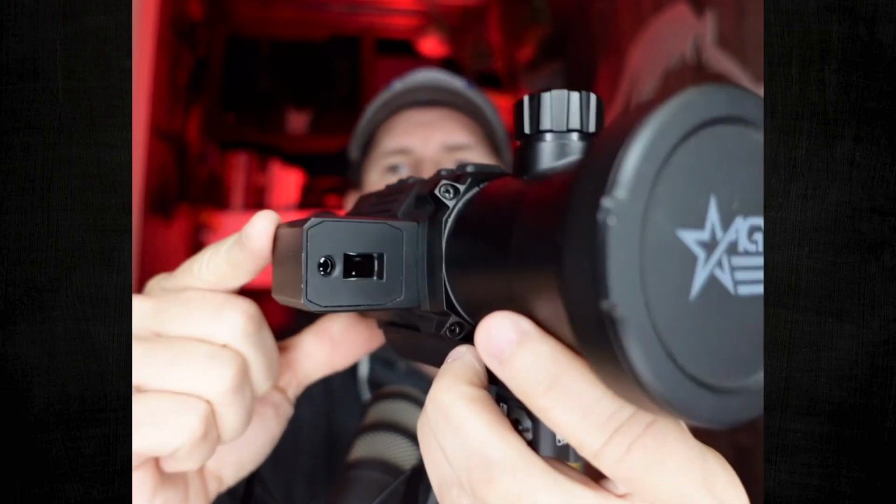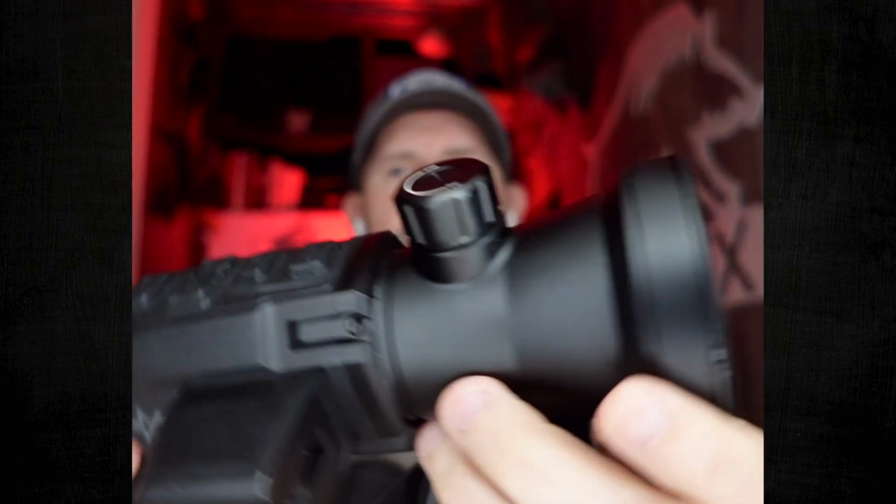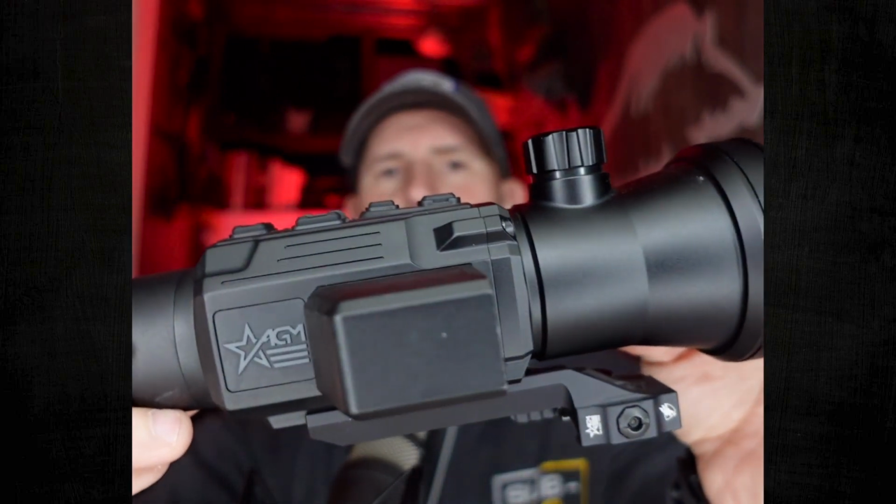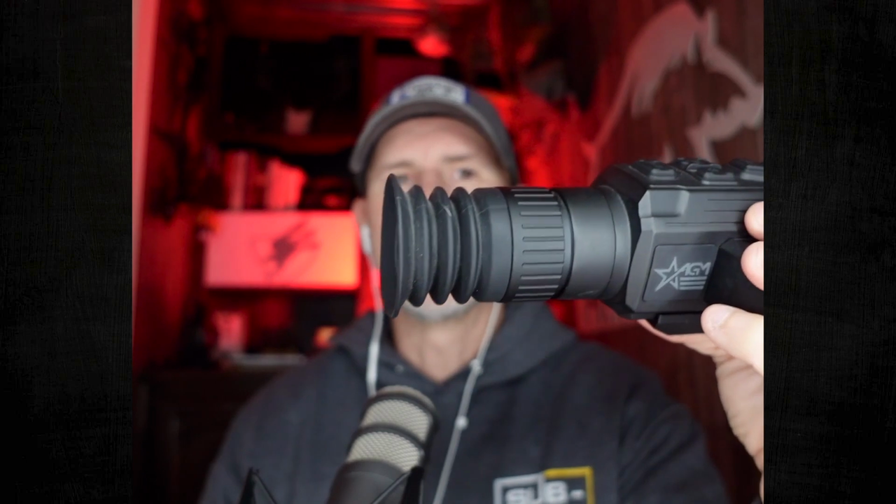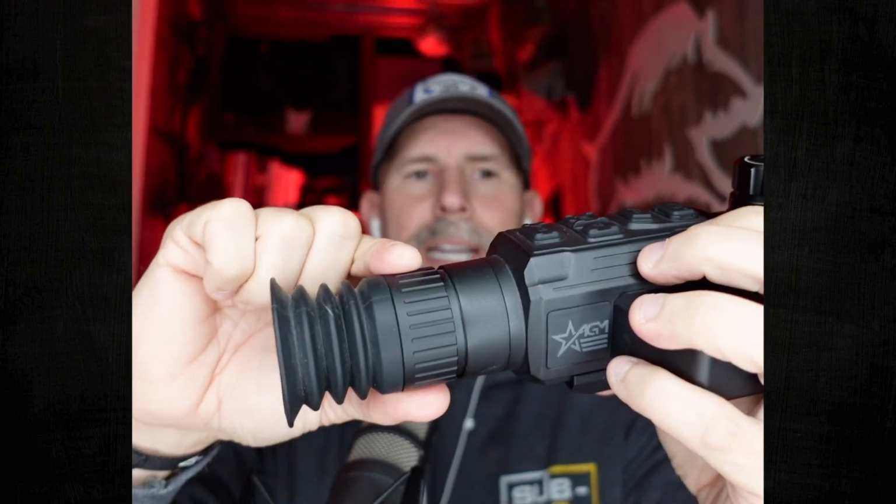It's got the laser rangefinder module here on the side. The knob on top is your focus adjustment. Your American Defense manufacturing mount that is included with the optic. Button layout here on top, spaced out very well, raised. You'll definitely be able to use it in the dark with no gloves on. Got your rubber eyepiece cover right here, and that is removable, and you got your eyepiece diopter focus.